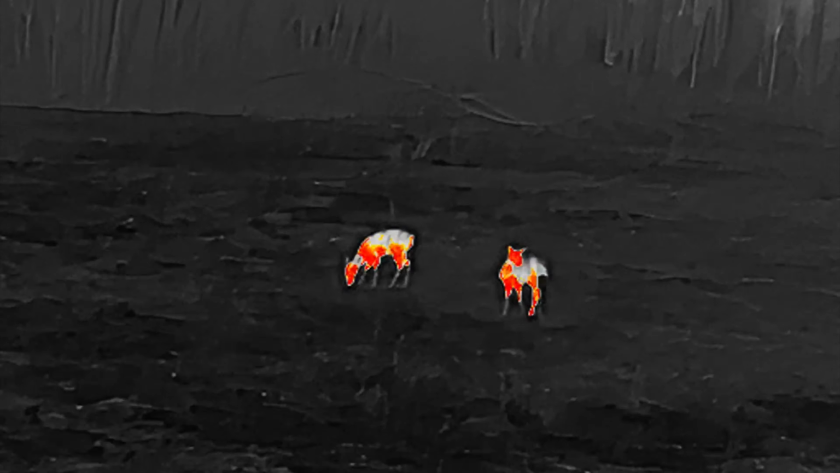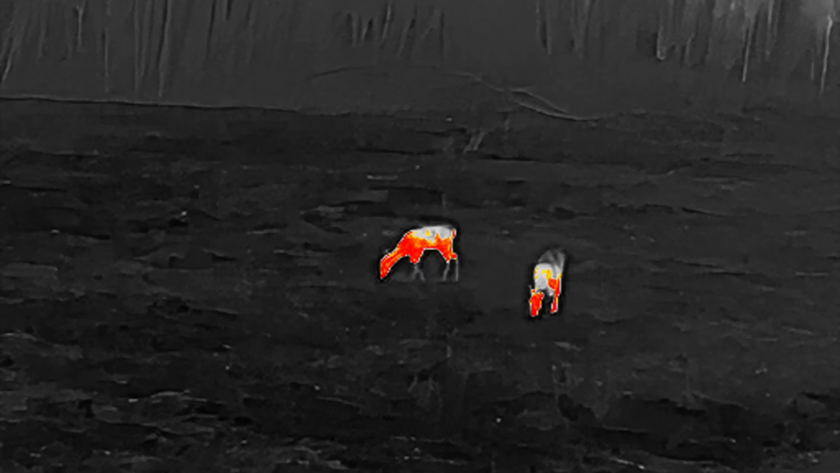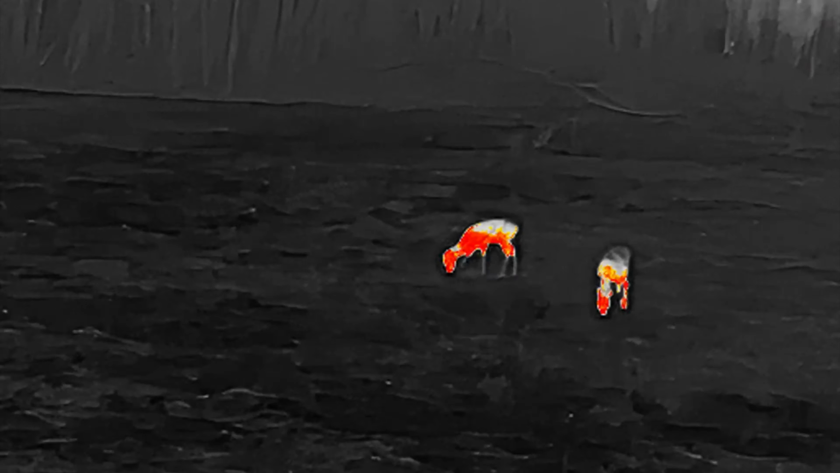And this goes on for a little while. Several different deer out in the field. It's dark, you really can't see. The interesting part here is I was actually using it during the daylight as well as when it got dark, just to see if there were any deer out in the woods surrounding the field. So this field is about 50 yards across and maybe 100 yards long.